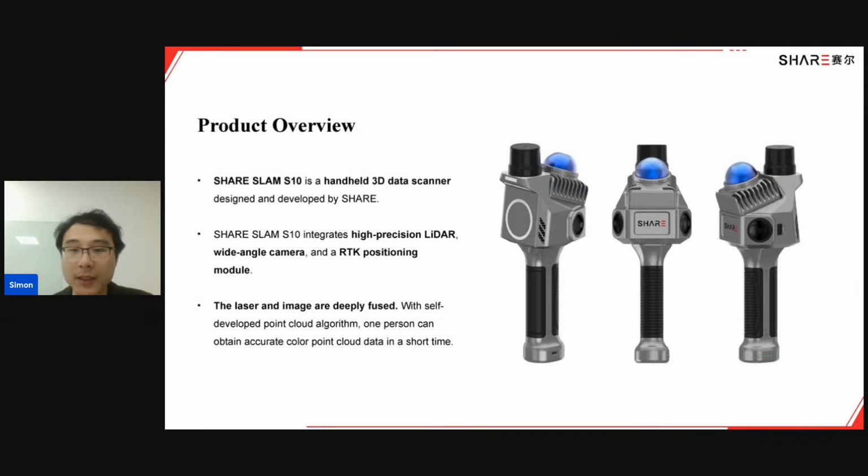Another feature of S10 is that the laser and the images are deeply fused. Some of you may already know that Share is famous for our cameras. So we use our own camera modules to make sure that all the images can work well with the data from the LiDAR.